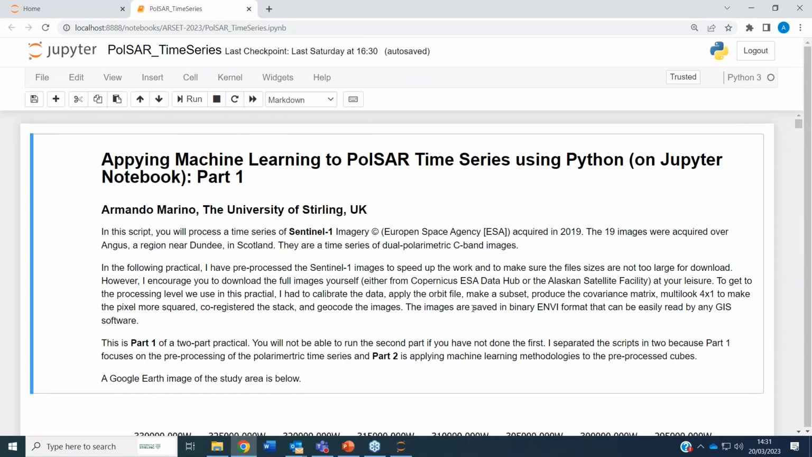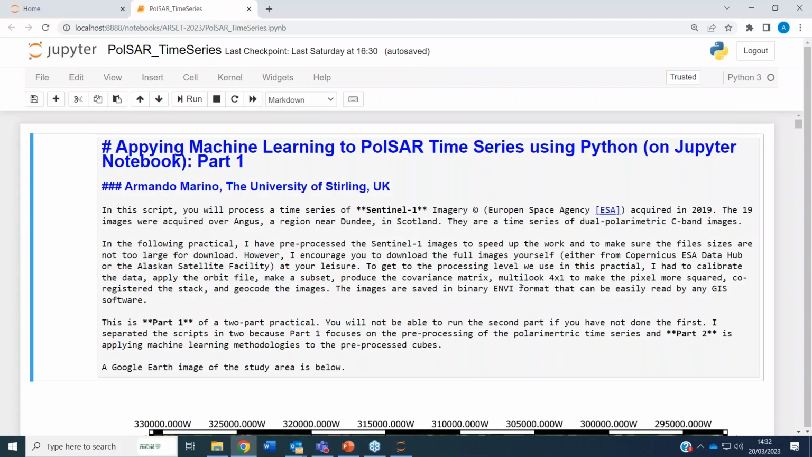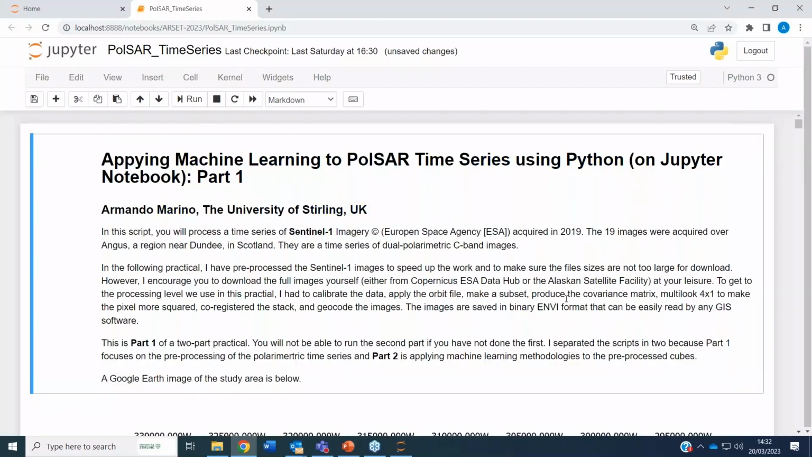The images come out of SNAP in a binary ENVI format, so they are binary files with a header. To read them, you can use any GIS software. They are also relatively easy to read with Python because they are binary, so you don't need special libraries to do that.